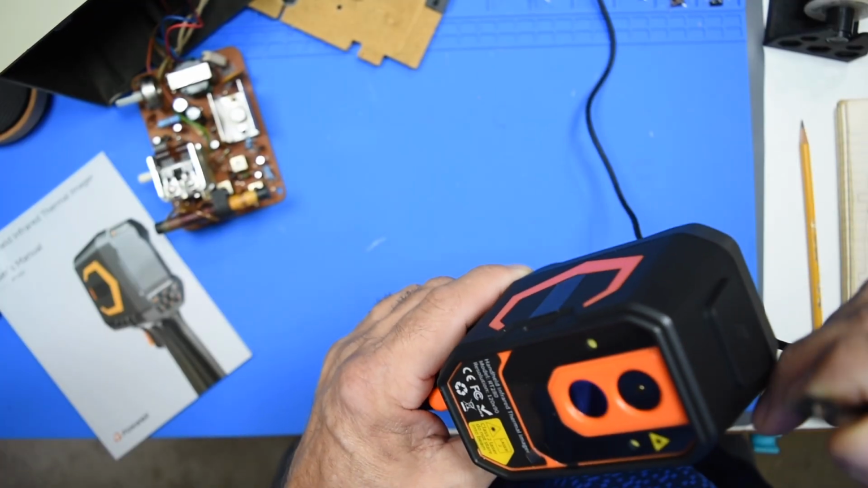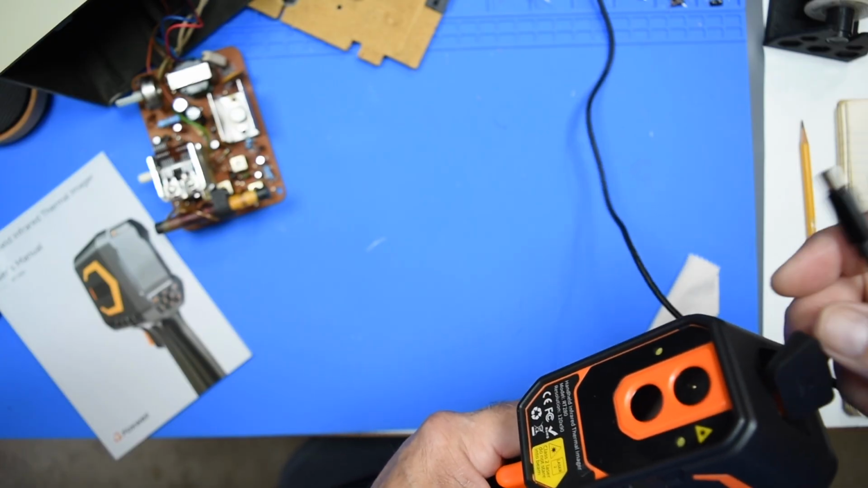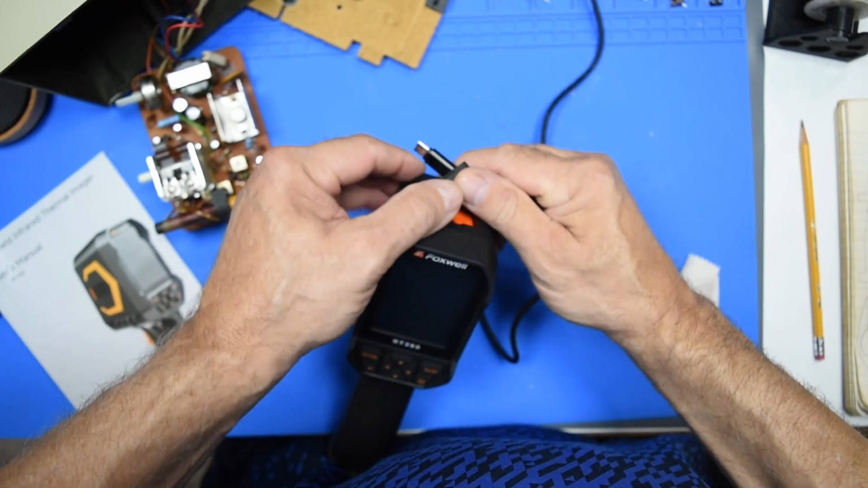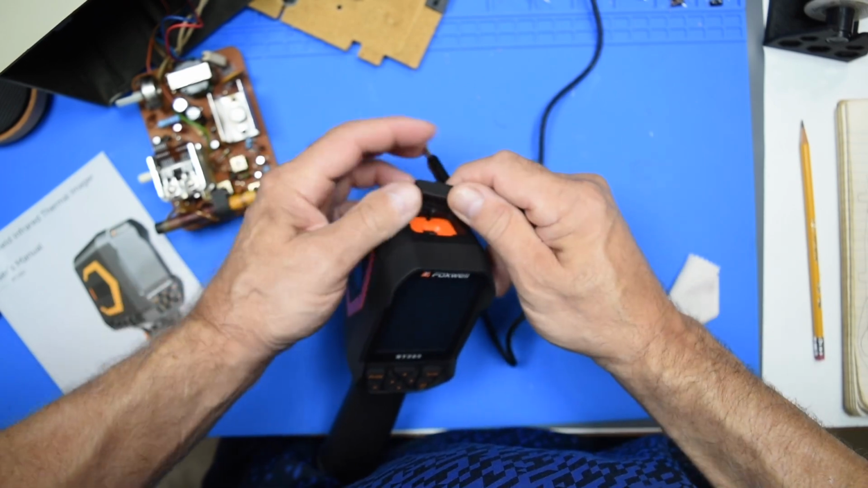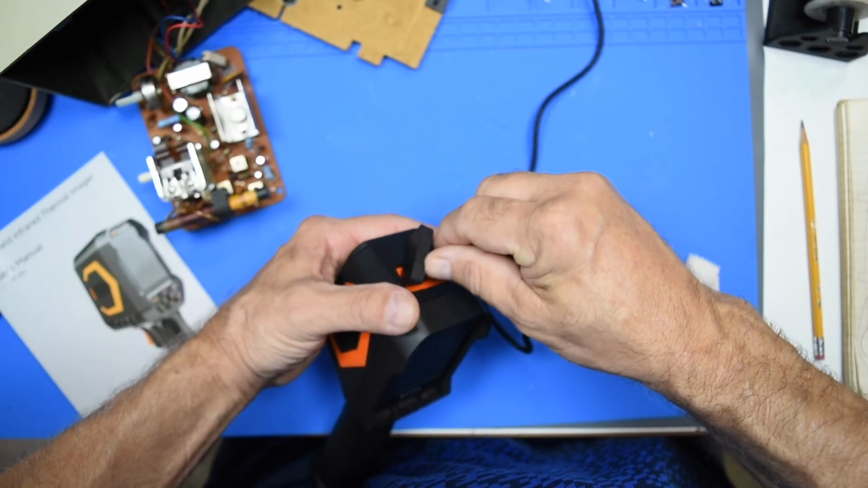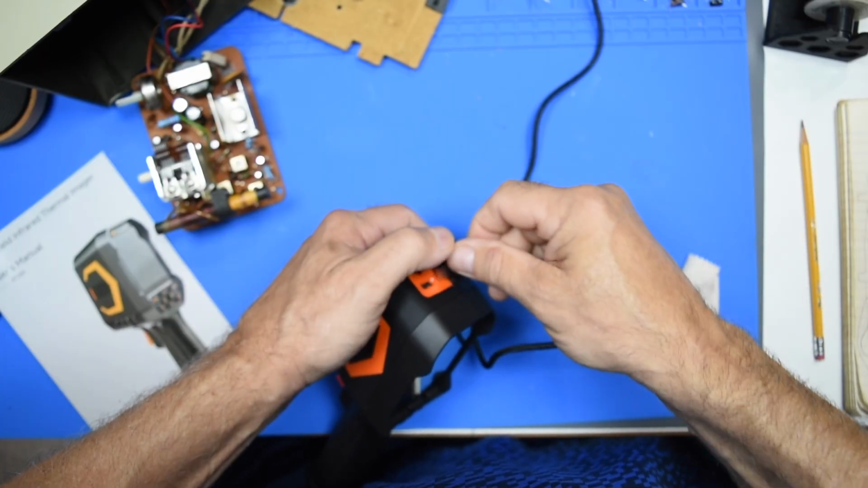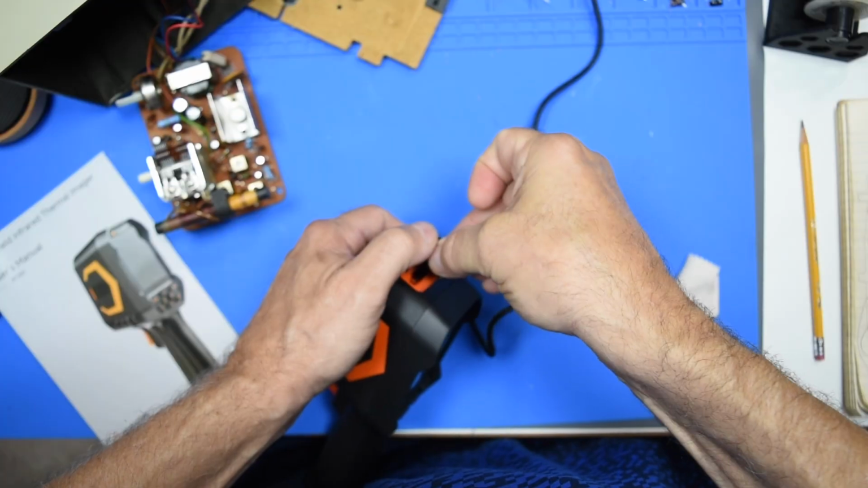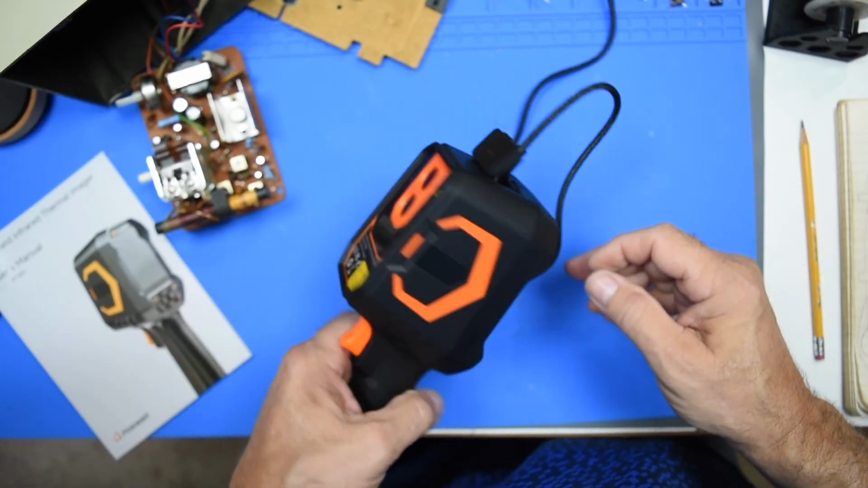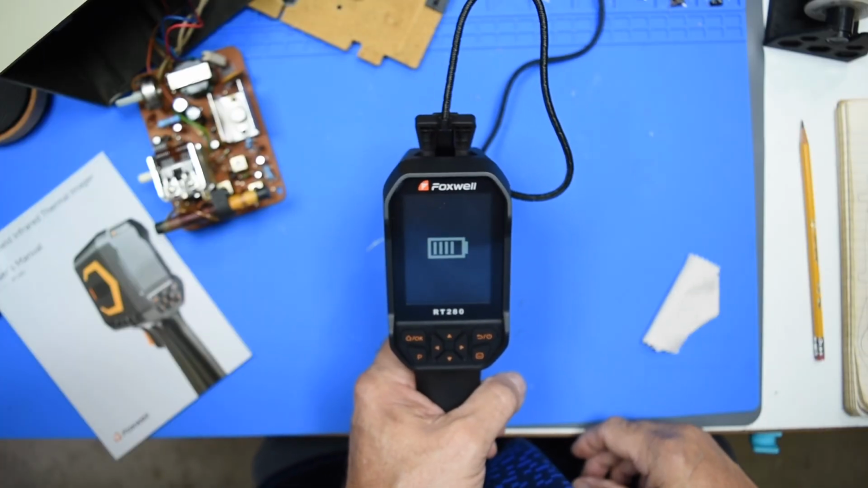Come on here. Dang. They could have left a little more slack on the door part. Okay, there it says battery's charging. Well, it looks like it's partially full.